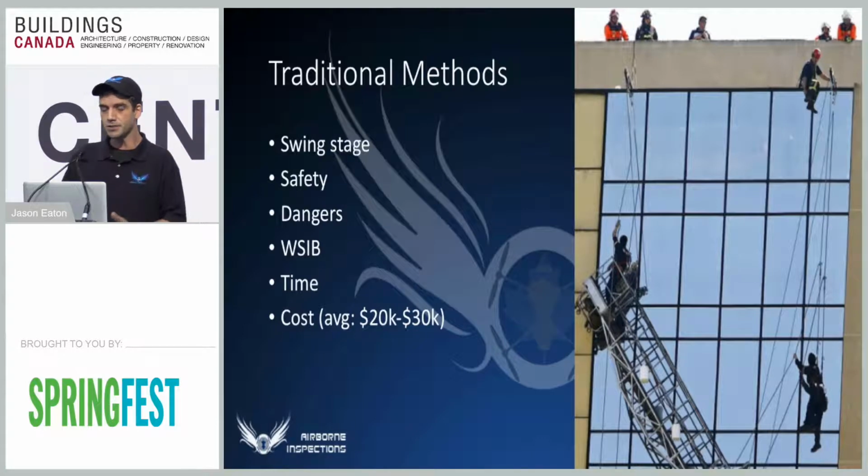It's very time consuming. An average job with a swing stage will probably take you anywhere from a week to 3, and maybe another week or 2 to get your report out. And last I heard, I believe they run at about $1,500 to $2,000 per drop. So every time they have to move the swing stage and drop it over, that's another $1,500 to $2,000. And it gets up to about $20,000, $30,000 range depending on the size of your building.